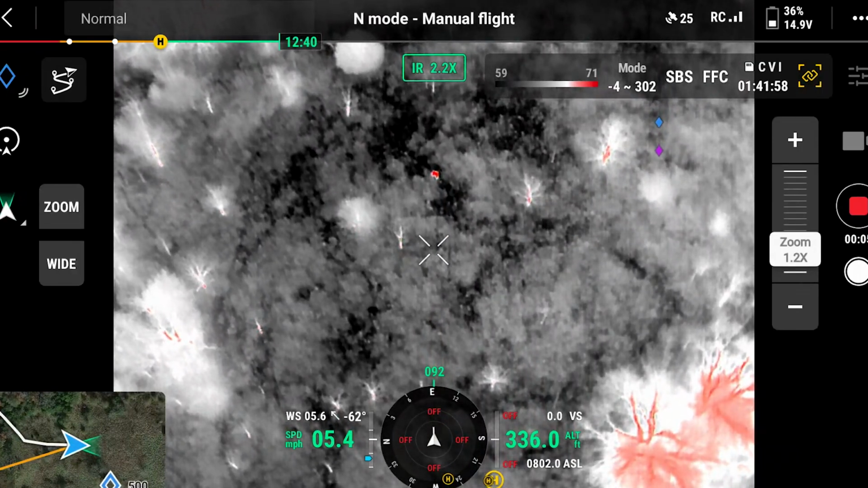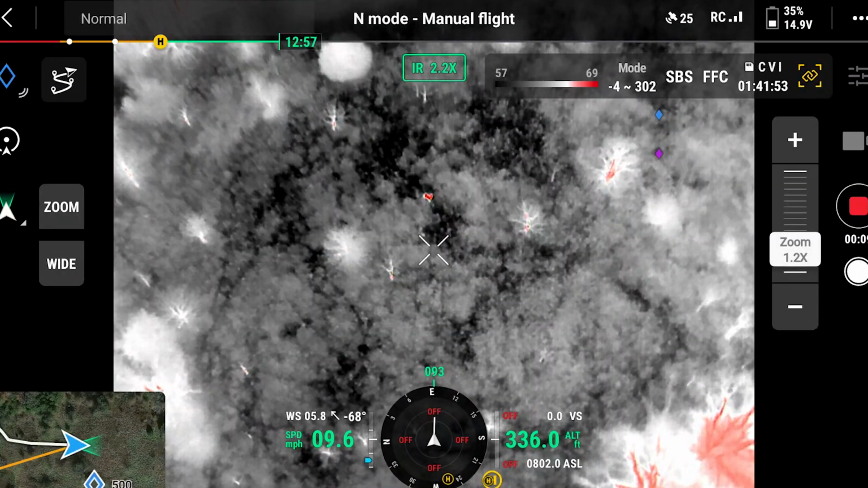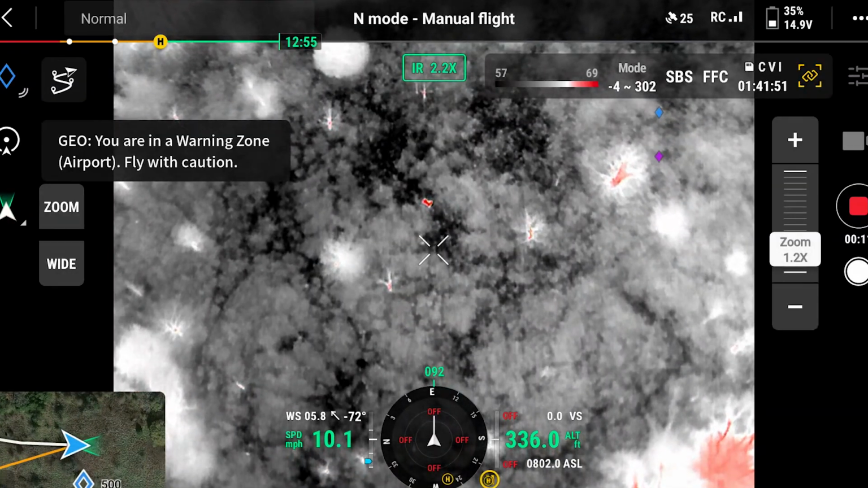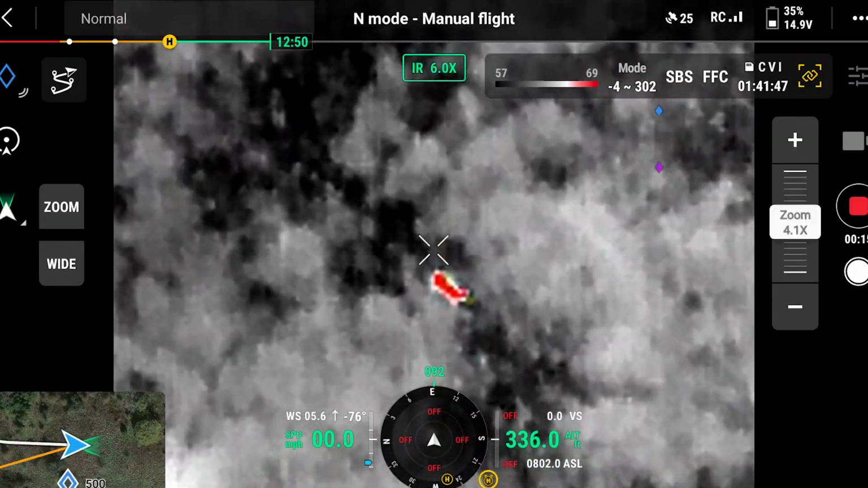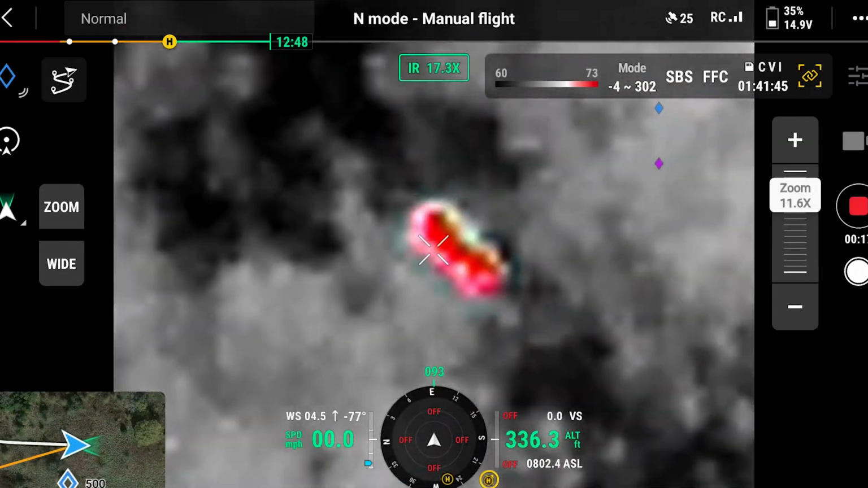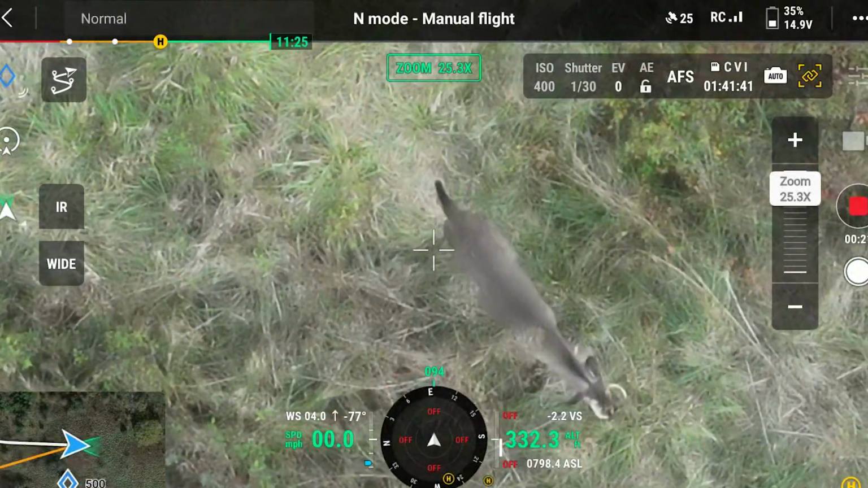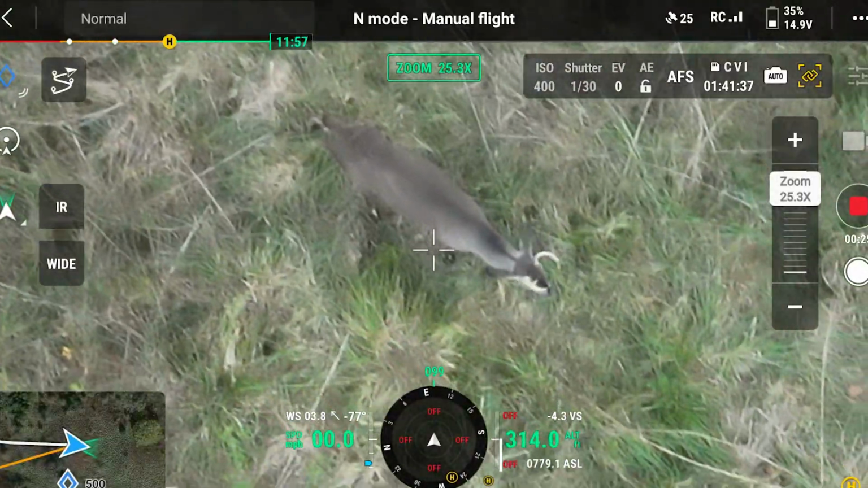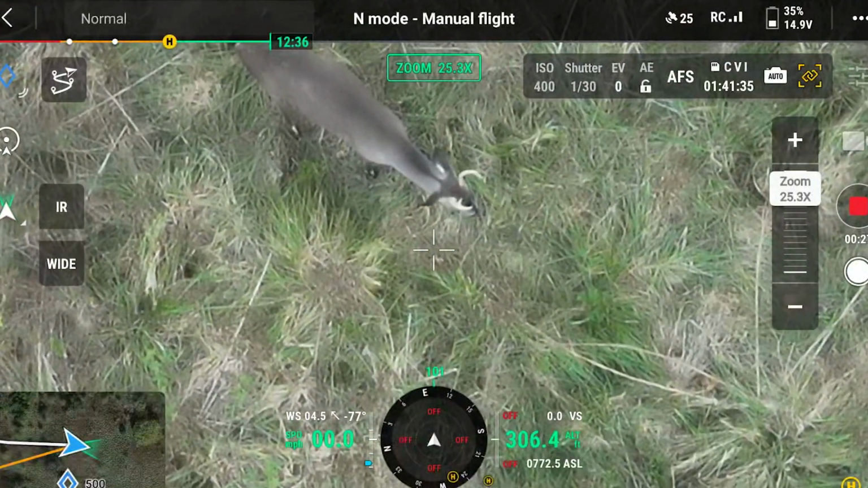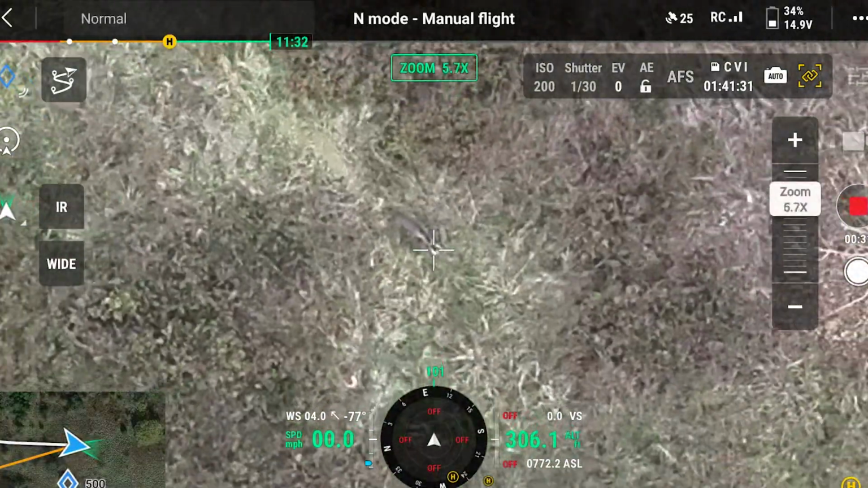Maybe. No, it's not bedded. Little tiny buck. Nothing special. Okay.